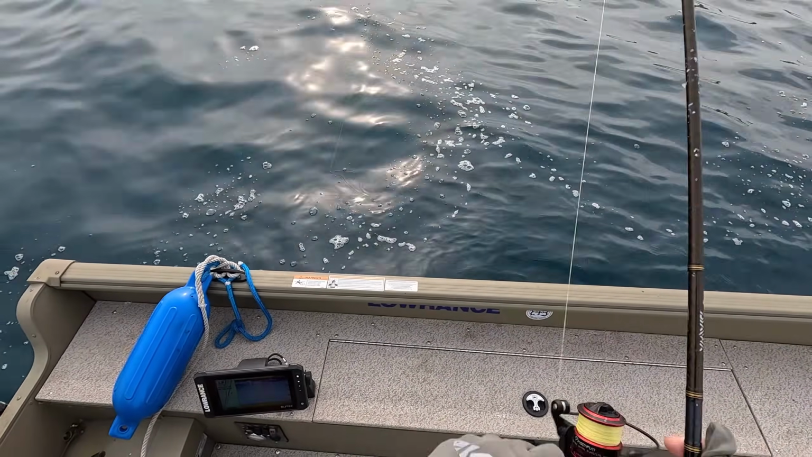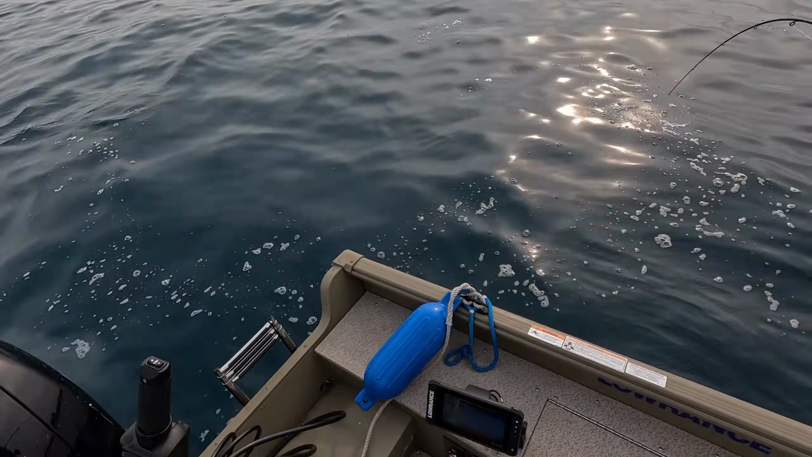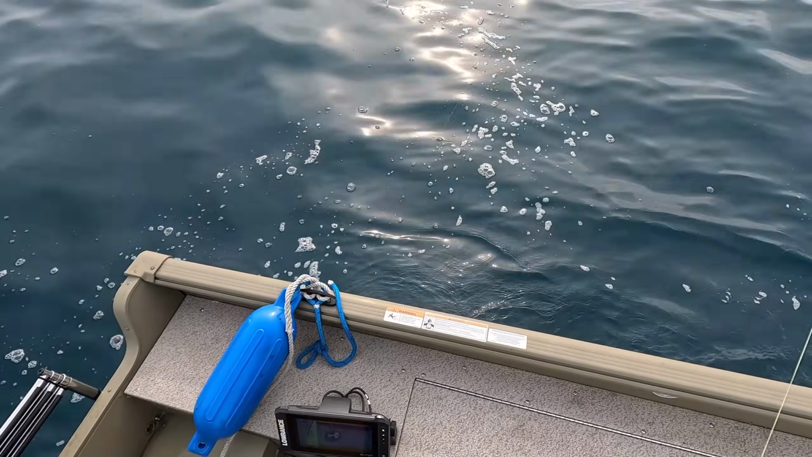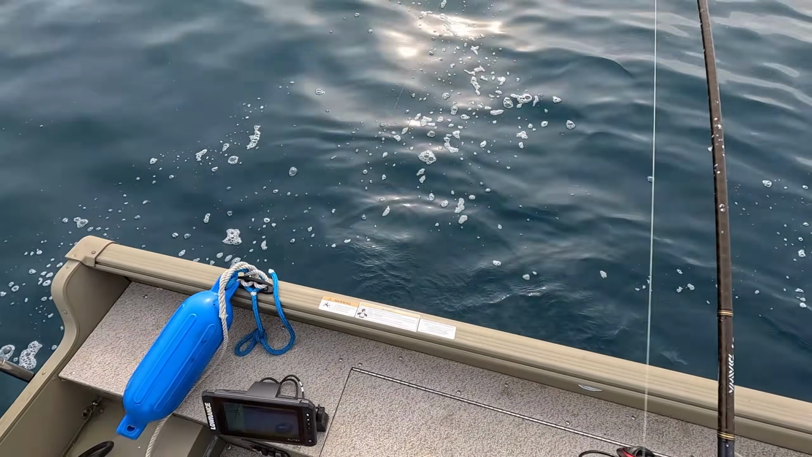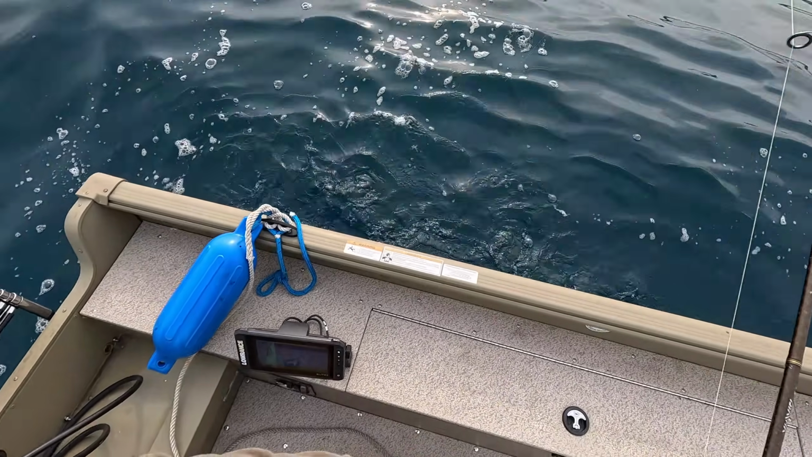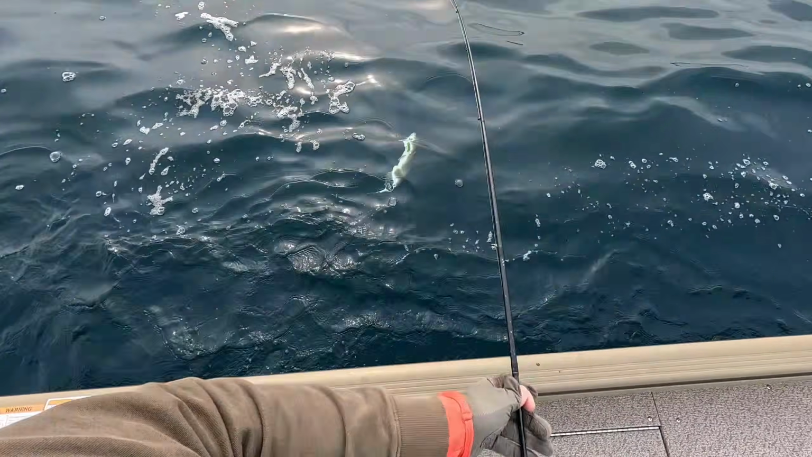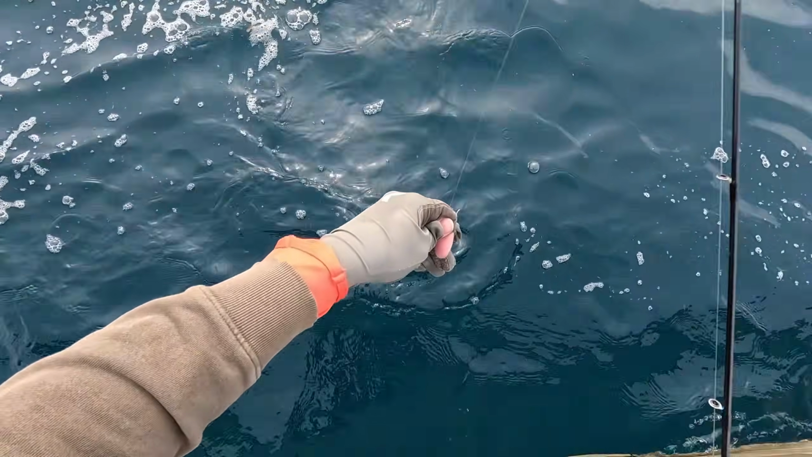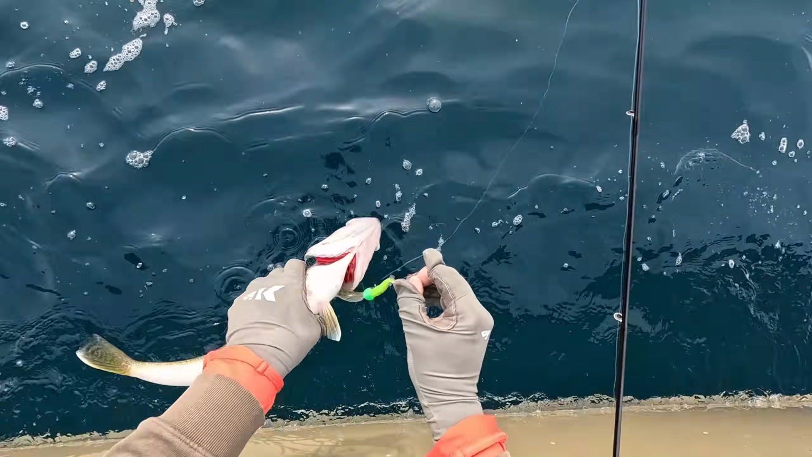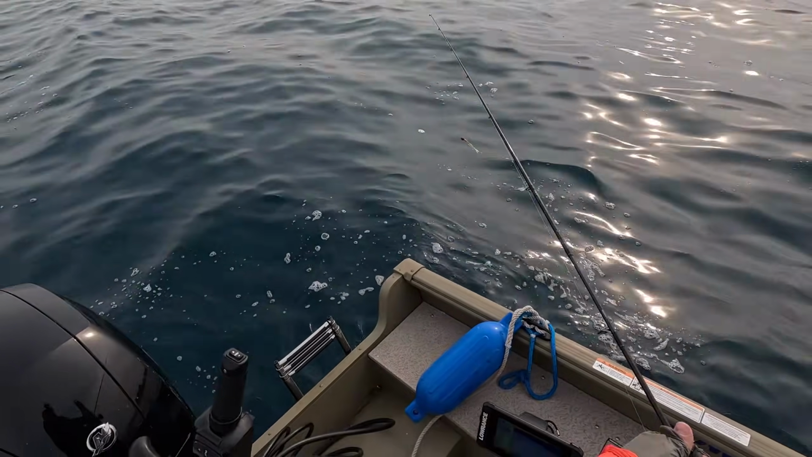There we go. This one feels like it's hooked a bit funny, but I believe it's the right kind. And it is. Yeah, hooked a bit funny. We'll let this guy go. Yep, you can see just under the chin there. Great fish though.